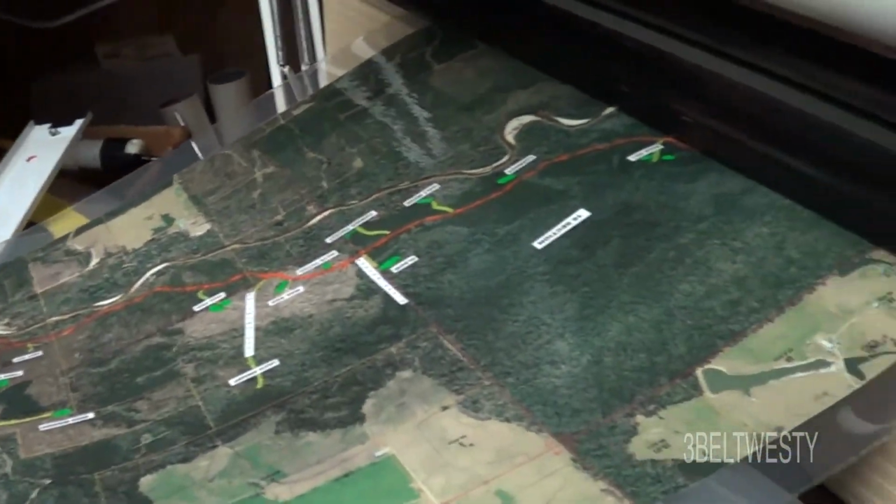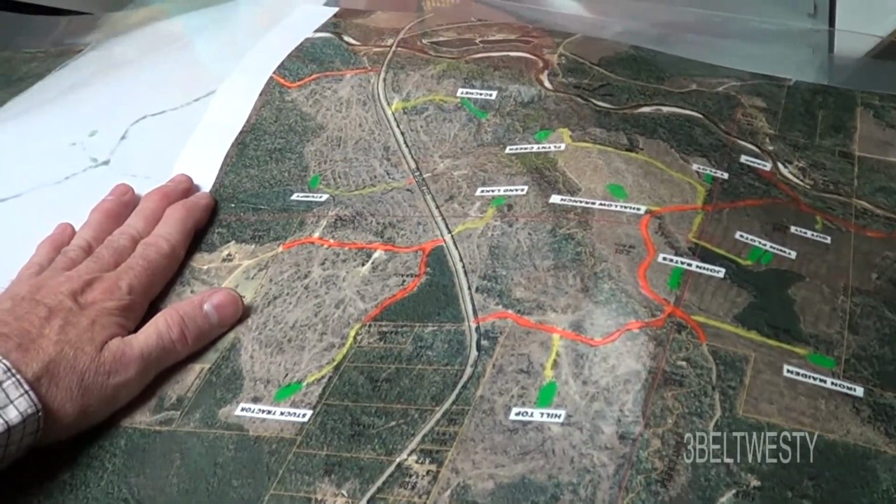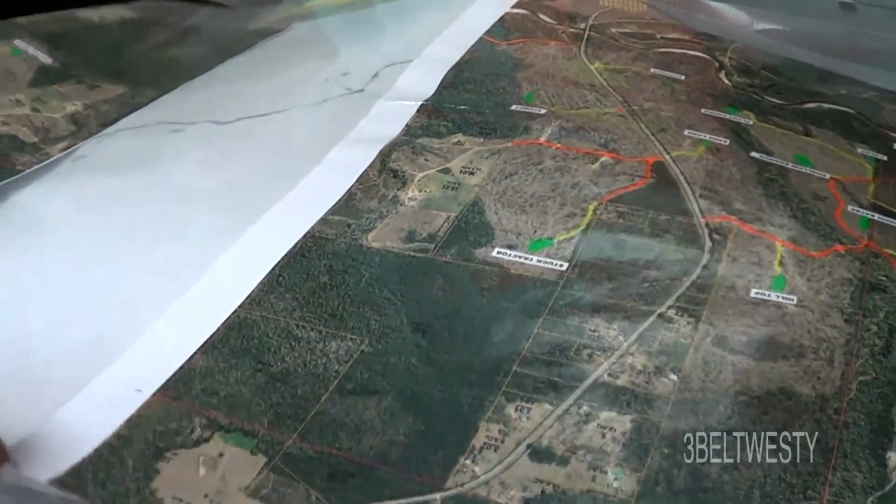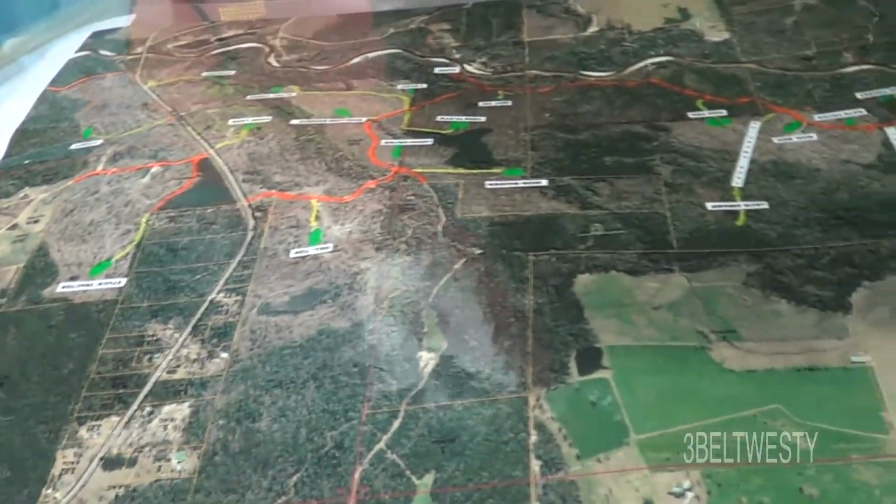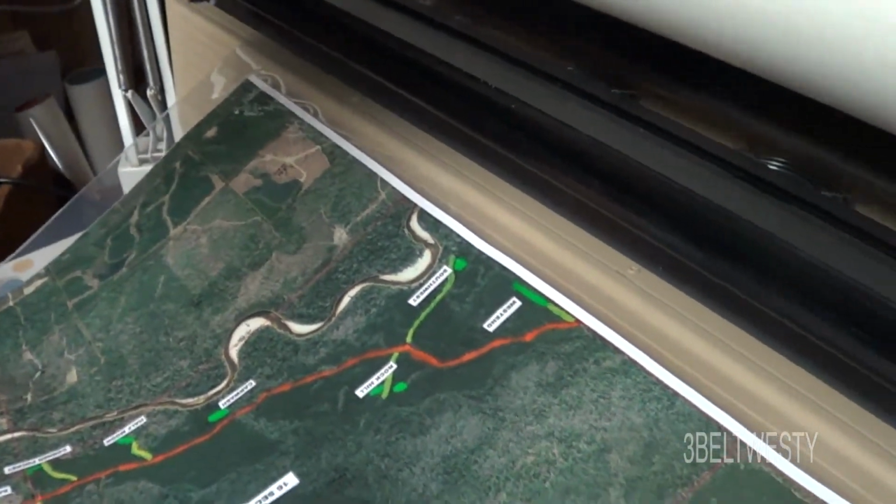It's very humid here, so the materials get moisture on it and they heat up and tend to expand. If I would have printed this, I would have printed on thick paper, but this is for somebody else. They end up using really cheap paper. It's got a little bit of coating on it, but it's really horrible for laminating. Doesn't really work very well.